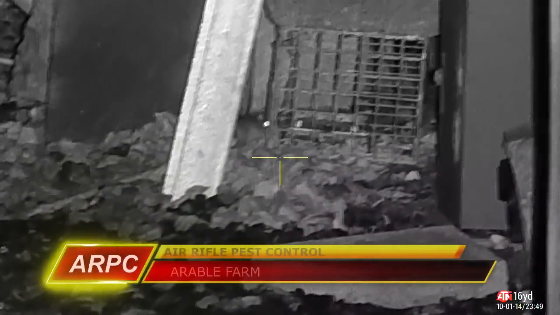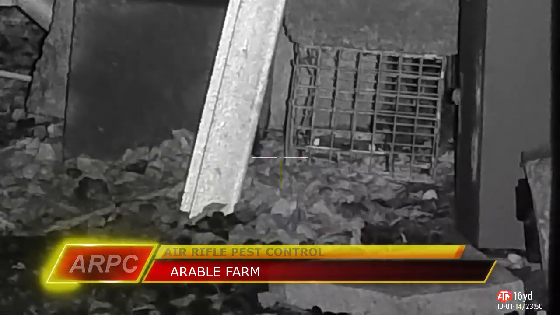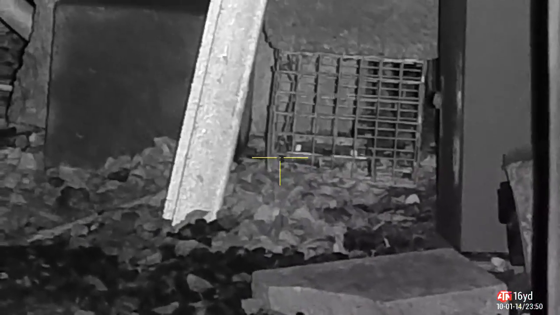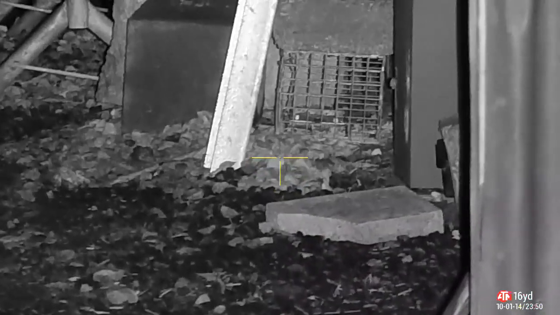Not bad at all. Over at the arable farm, I spot this little mouse helping itself to something out of the fen traps. We'll leave those to the rats if you don't mind. This farm I shot quite extensively last year. I shot in and around a hay barn. There's a lot of rats in there. I drew the numbers down very quickly with the air rifle, and the farmer very quickly stamped the rest of them out with poisons and traps.